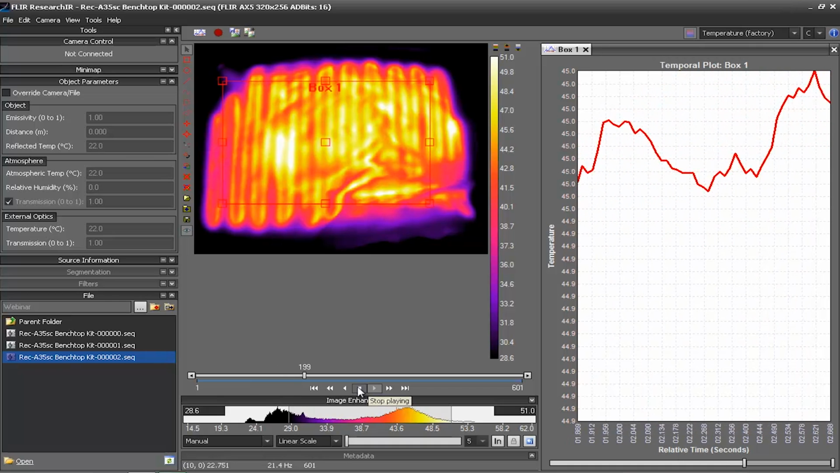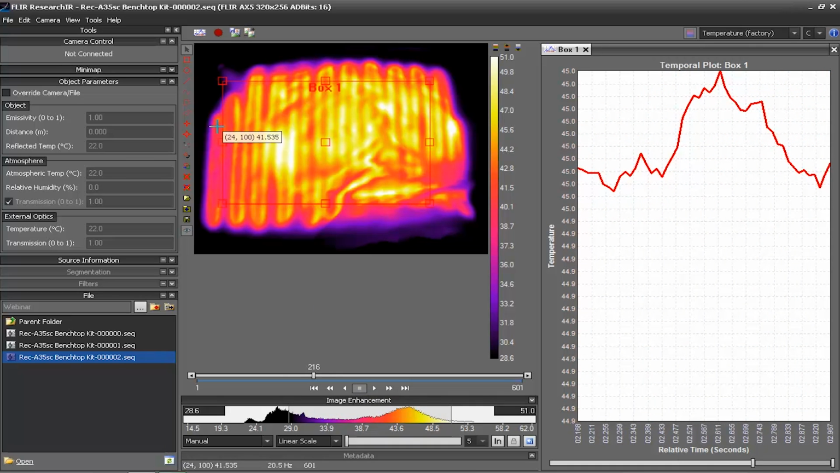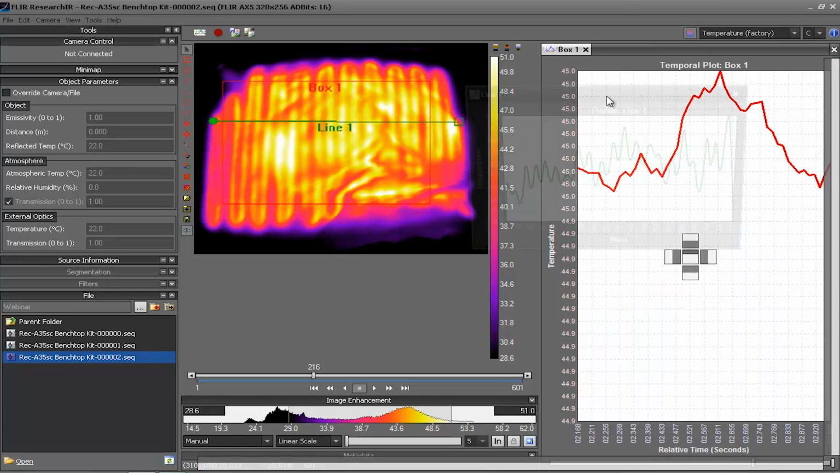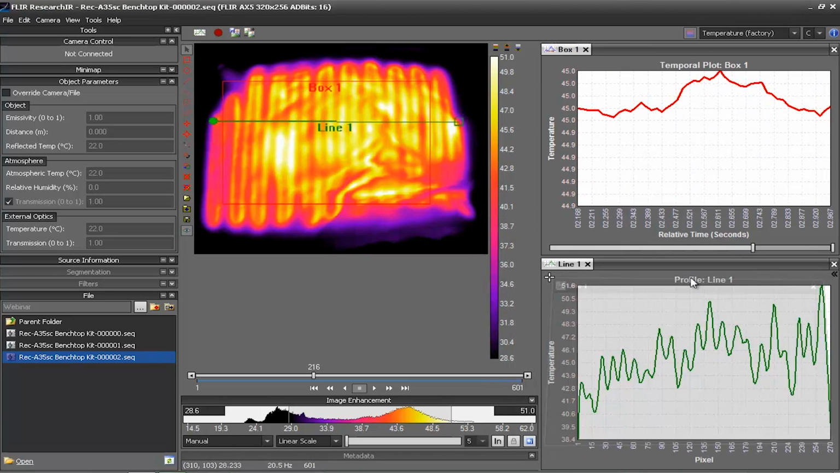Let's go ahead and grab a line profile plot as well, and I'll put that across these different heating elements. Now if I click once here, it throws it off to the side, and I kind of get a tab view where I can view either the temporal plot that we just did or the line profile. Or I can click on it and drag it off of there and dock it just below the line profile. So now I see both simultaneously.